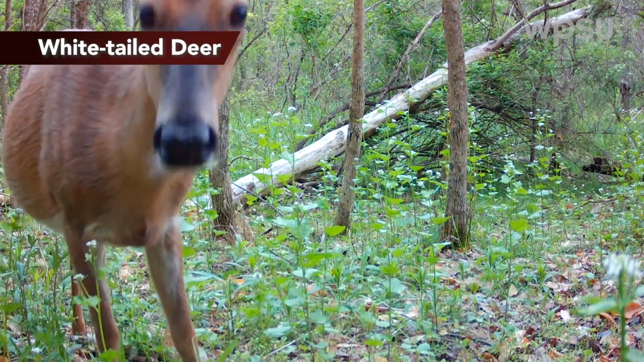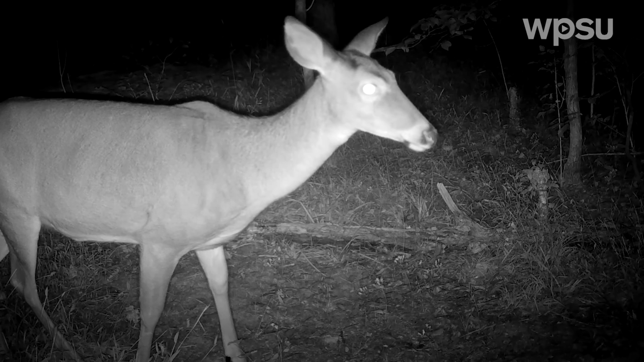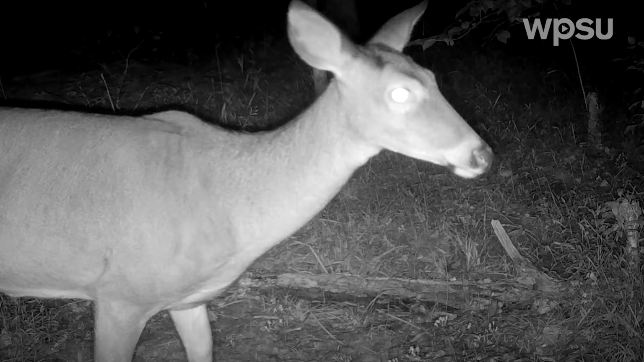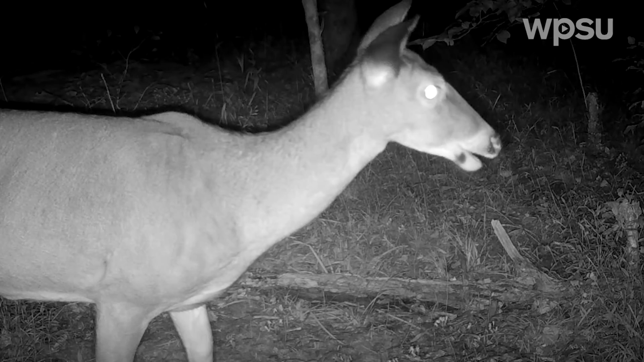Deer, like cattle, are ruminant mammals, which means when they're eating plant matter, they'll let it digest a little bit, and then they'll bring it back up into their mouth to start chewing it again. This clip is kind of neat because you can see that process in action.